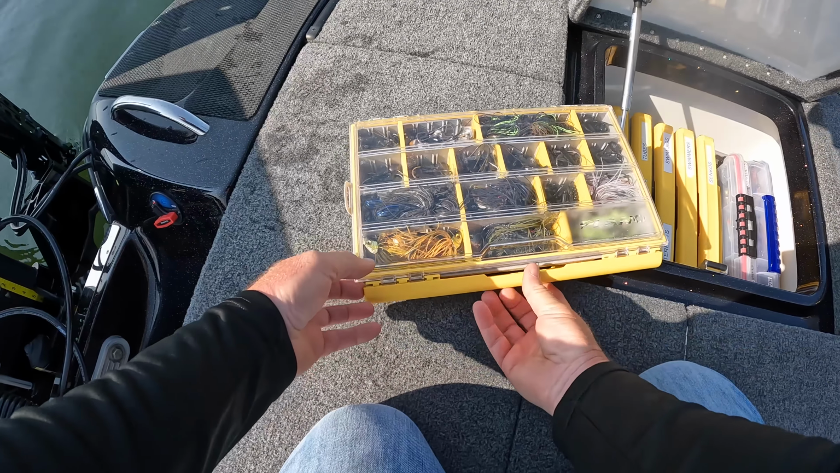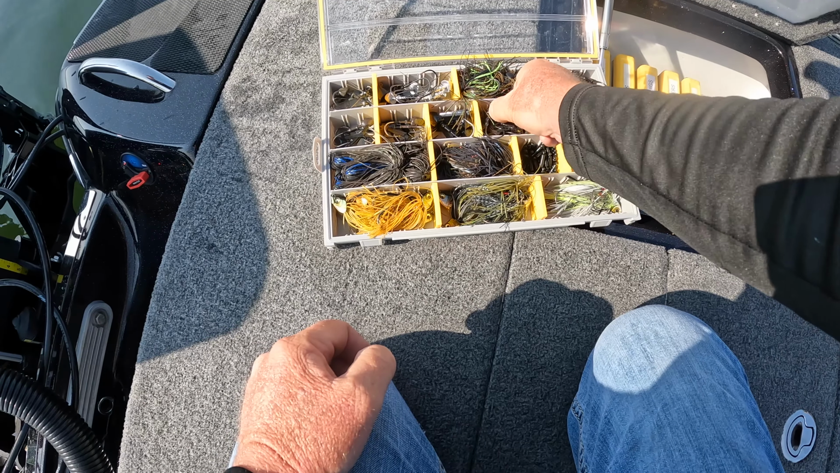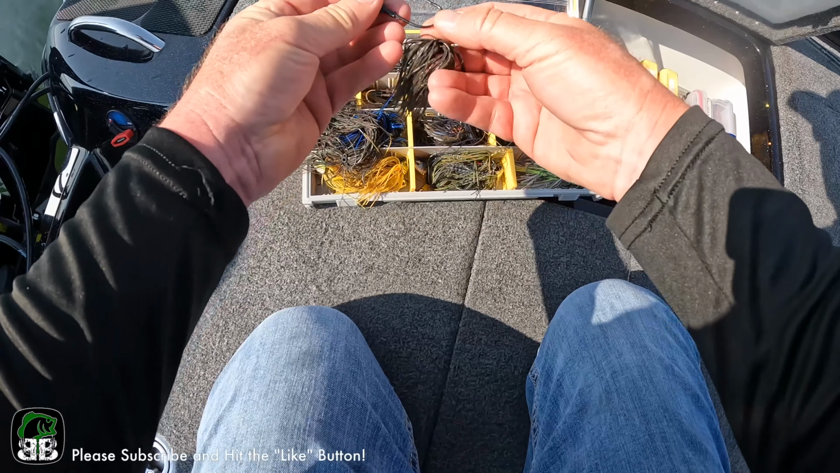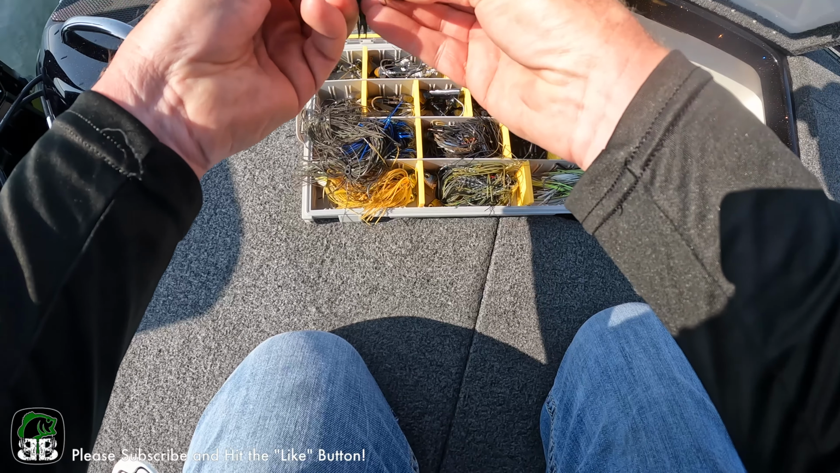Okay, so we're gonna make a minor adjustment here. I wanted to throw that heavy jig, but there's a lot of moss on the bottom. I'm gonna switch down to a 3/8 so it doesn't get into that moss quite so bad.